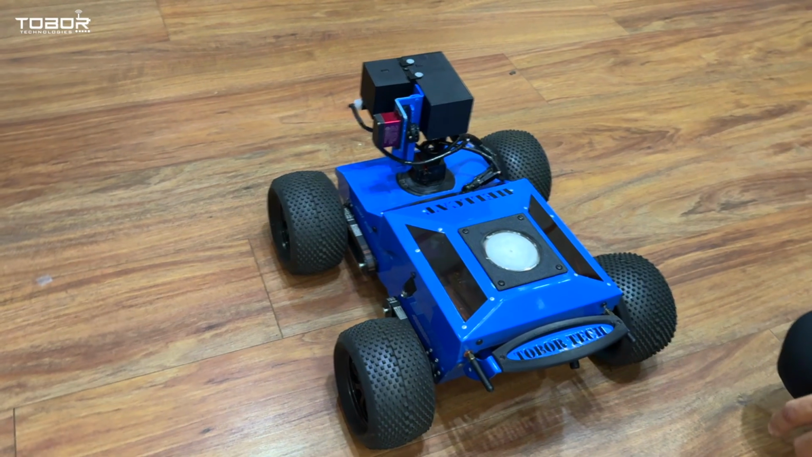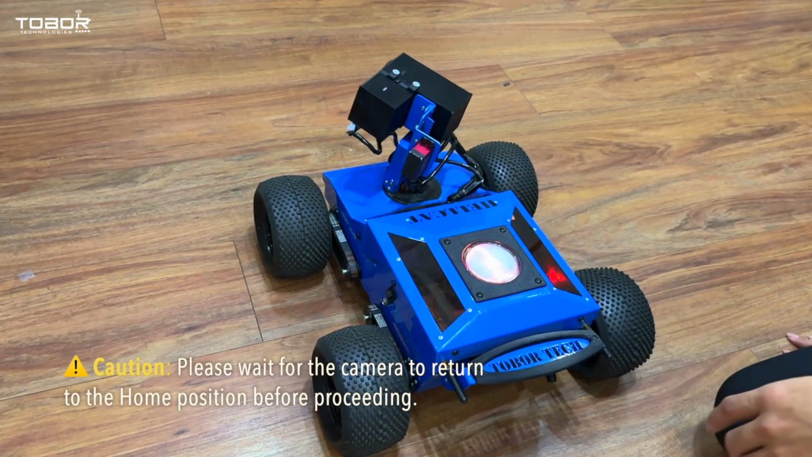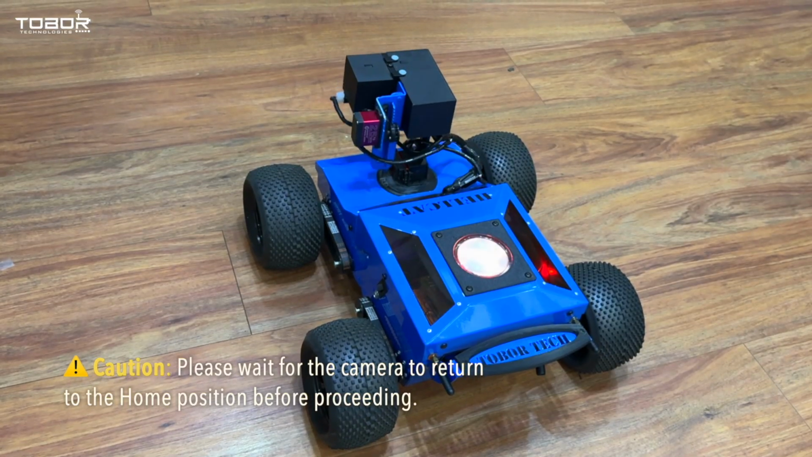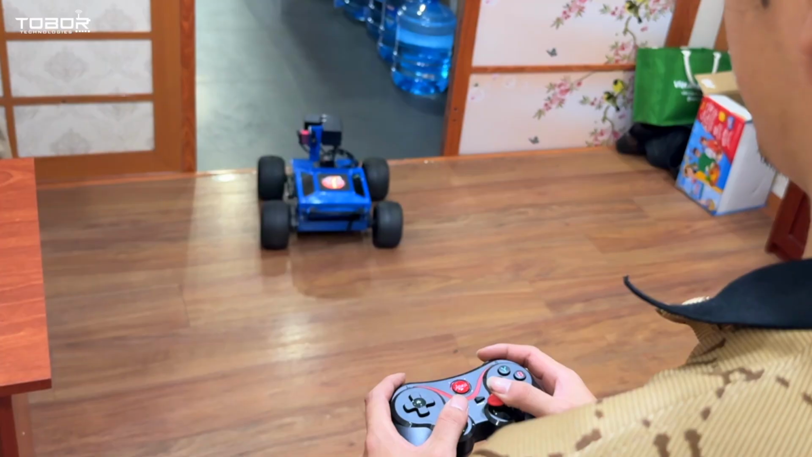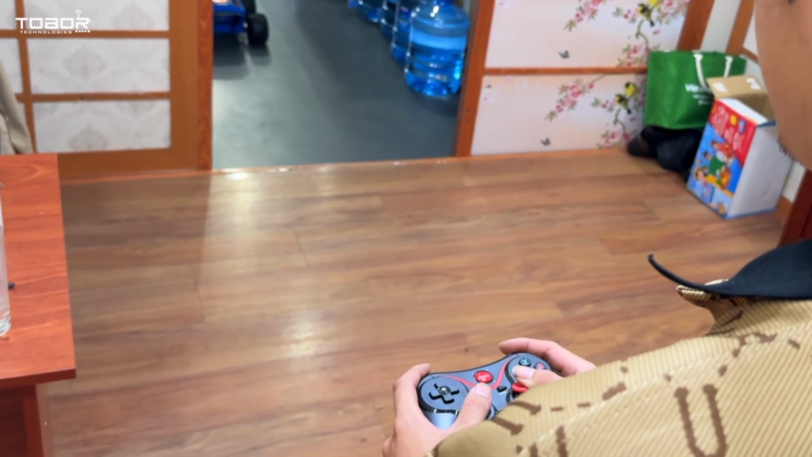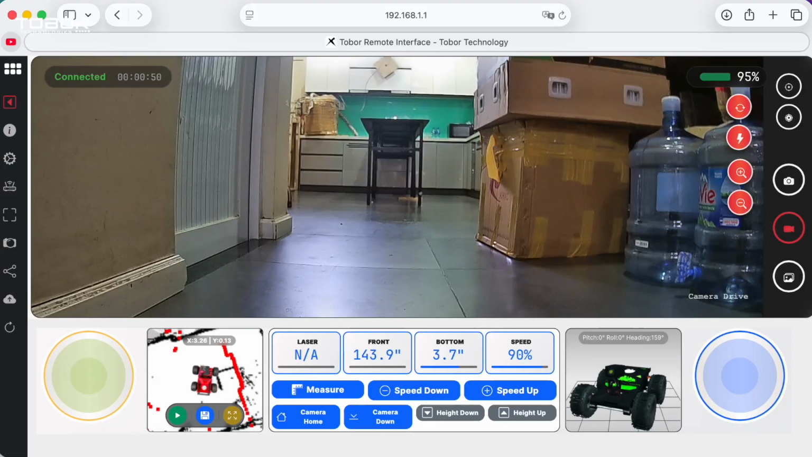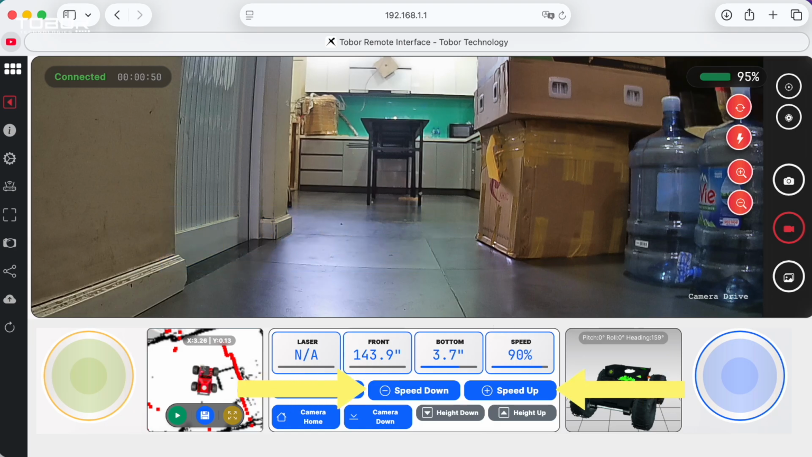To begin the scanning process, first power on the robot and connect it to the controller. Then, drive the robot to the desired starting point of the target area. We recommend starting from an entry point such as a doorway to ensure complete map coverage. Before scanning, please check the speed control bar. We recommend driving the robot at a slow, steady pace. This ensures the LiDAR laser captures the most precise spatial data possible.